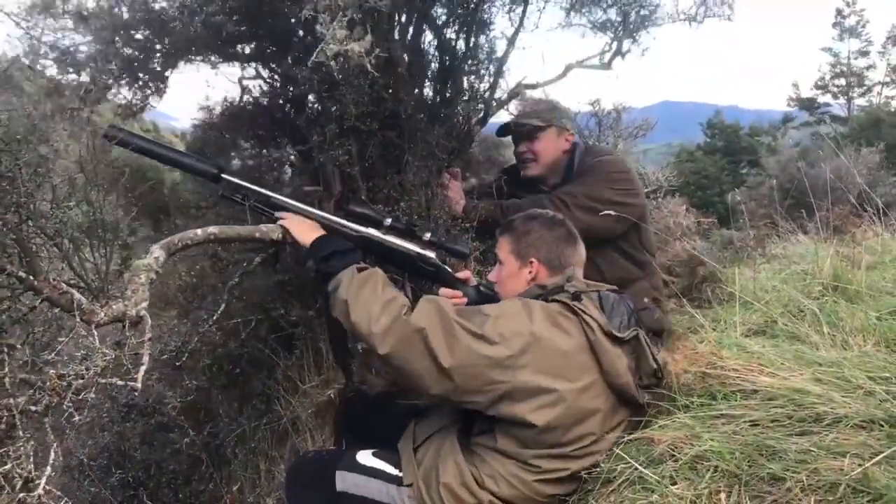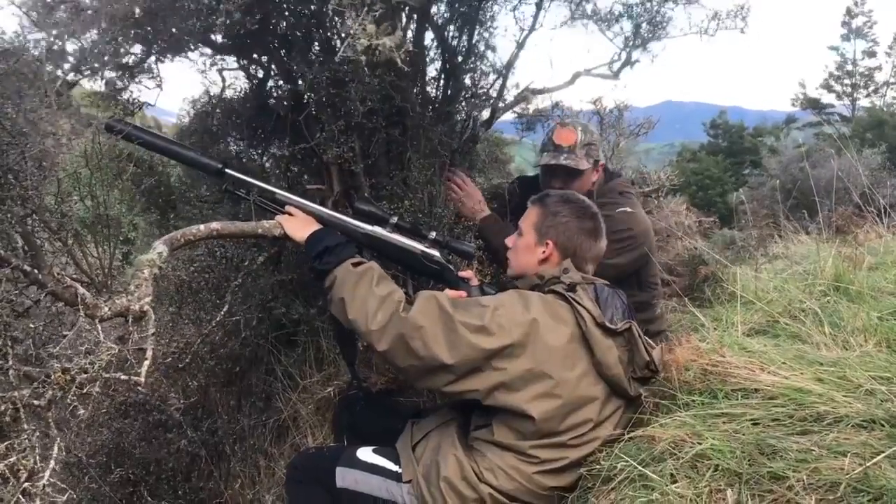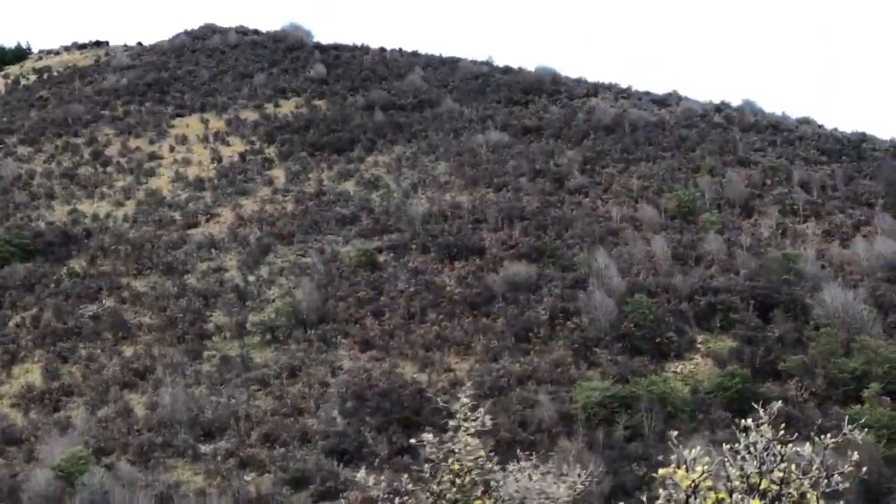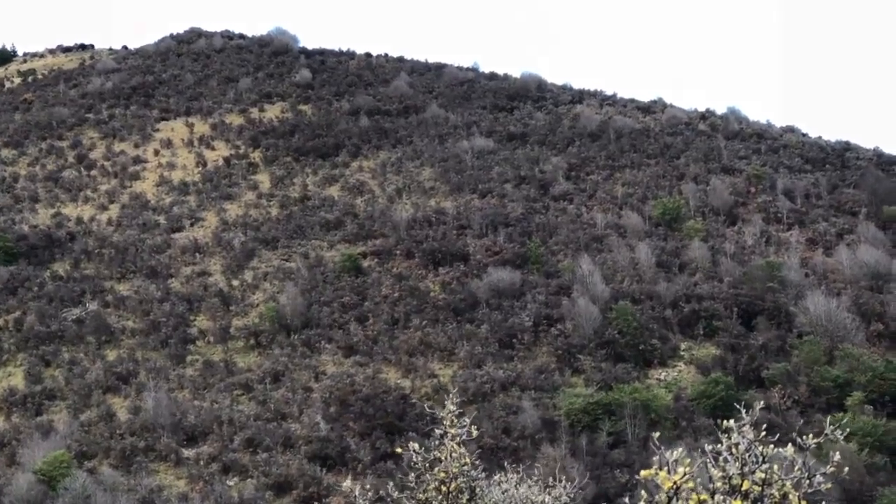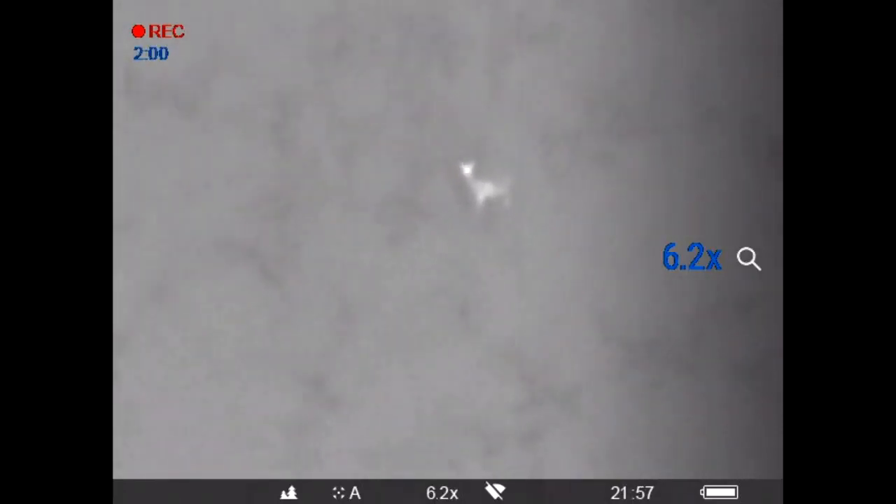The hunt was also used as a training exercise for young Daniel, and with the aid of the Helion XQ38F, we soon spotted some deer on an opposite face in thick Matagauri. A nice feature of the Helion is that you can zoom in to help clearly identify your target.